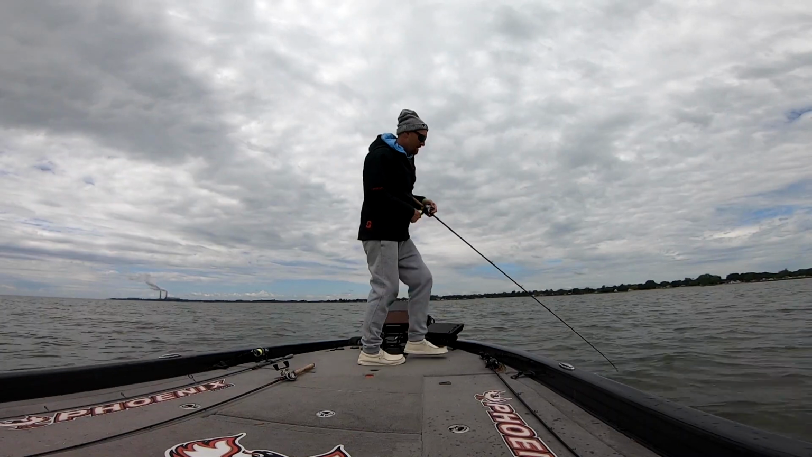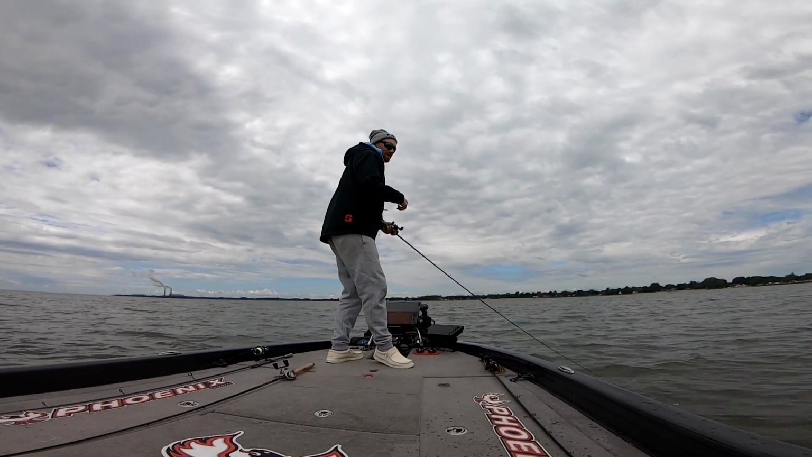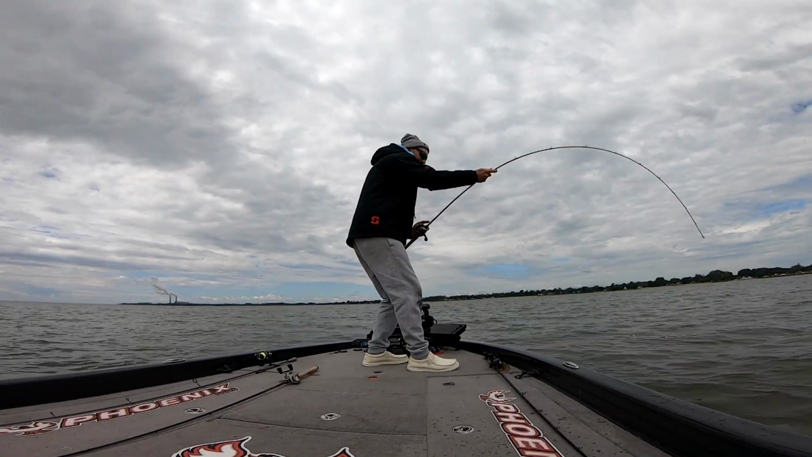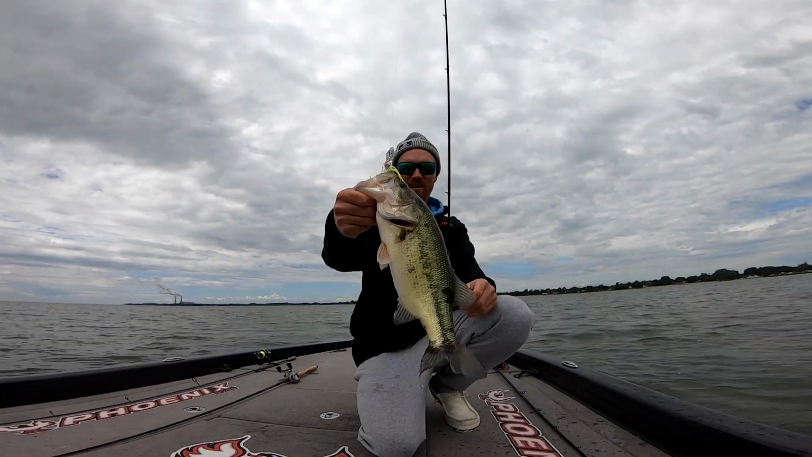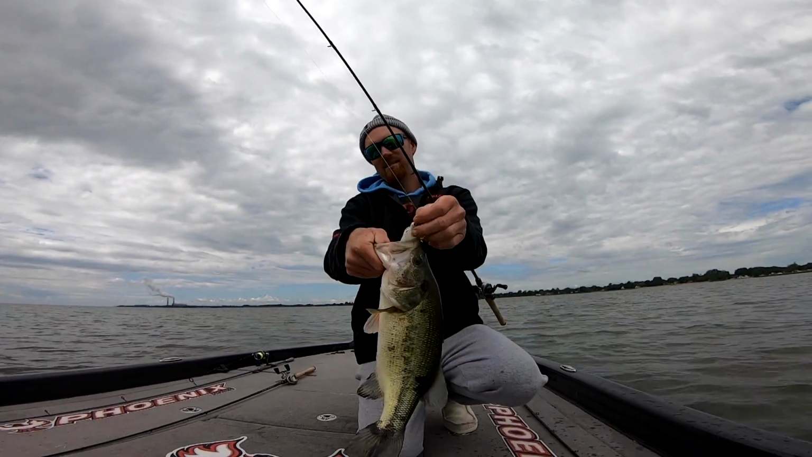A little bit better. Oh yeah, that's a good one. That's a good one. It's about a 3-pounder. It's got some cool spots all over him. He's loaded with spots. It's a good one.